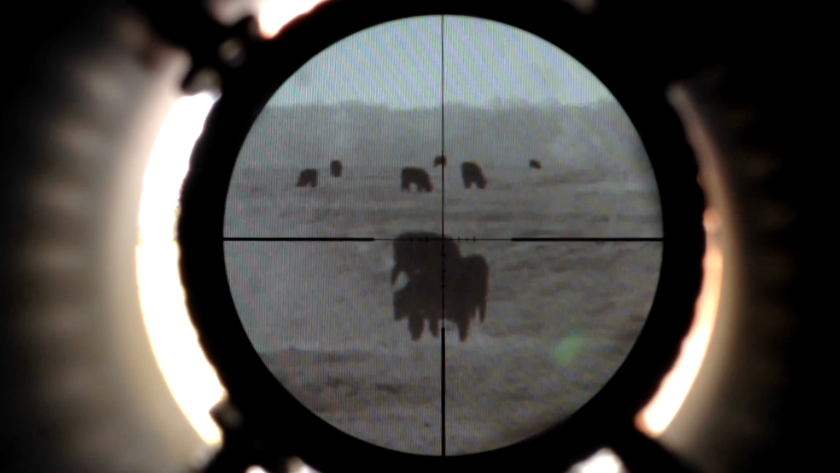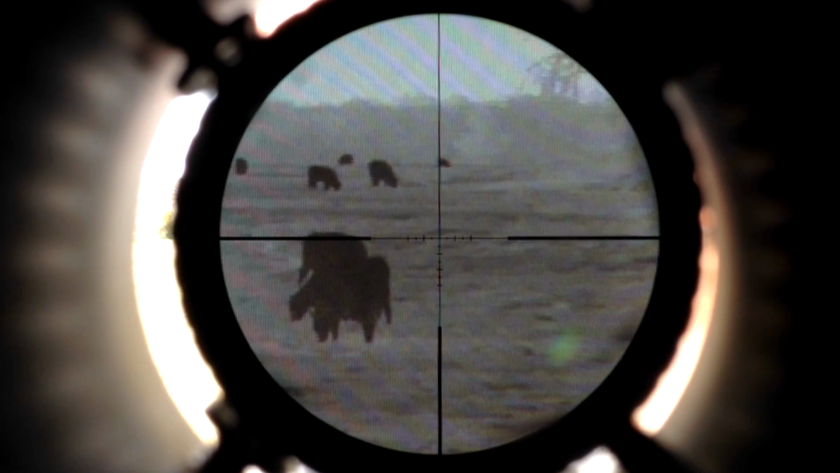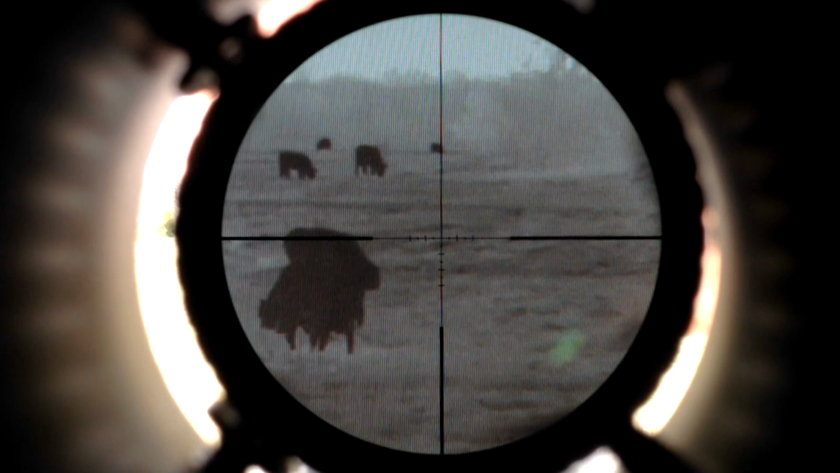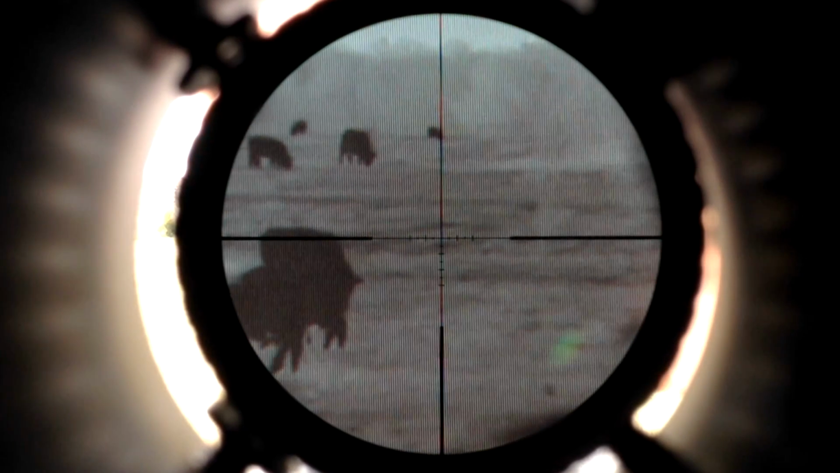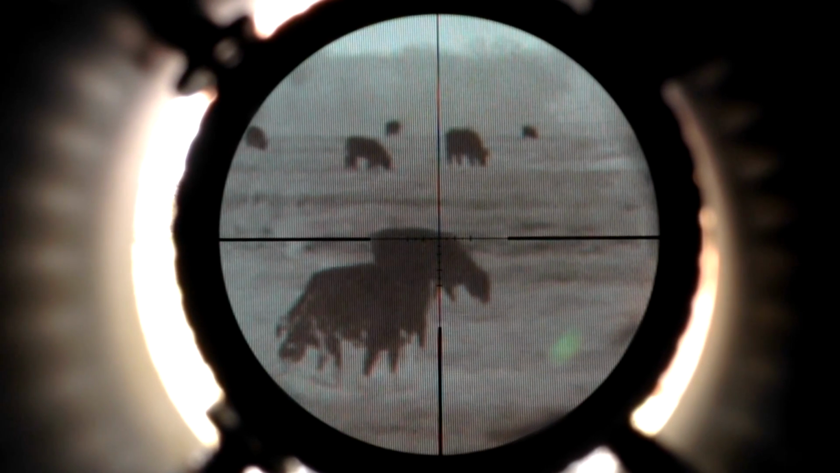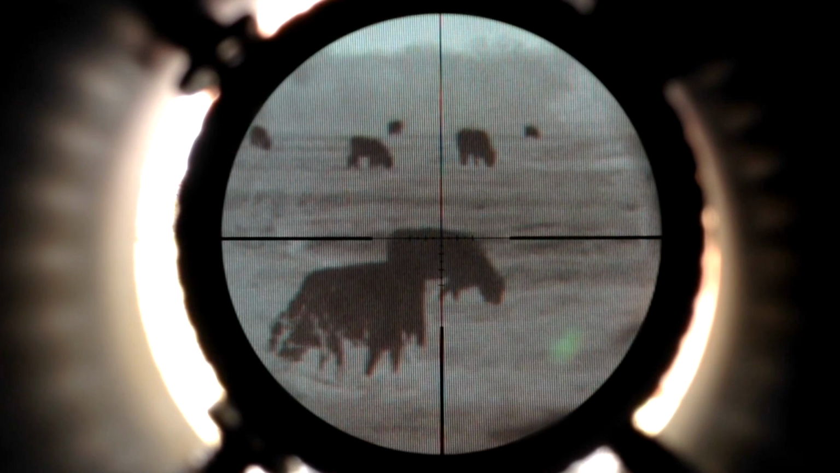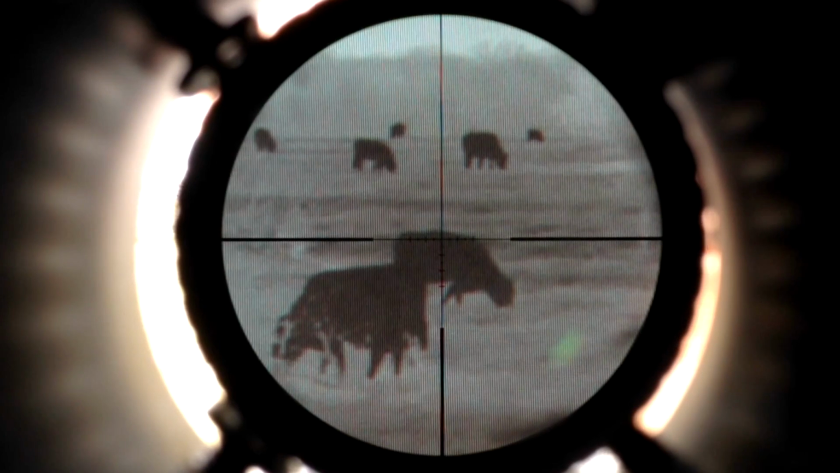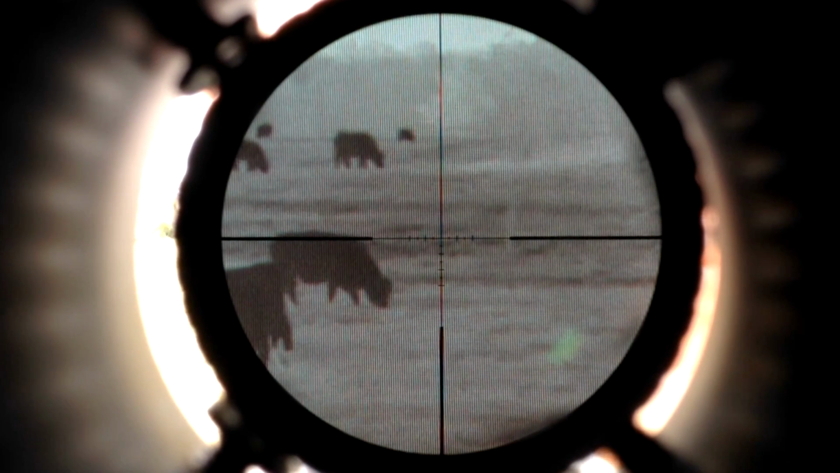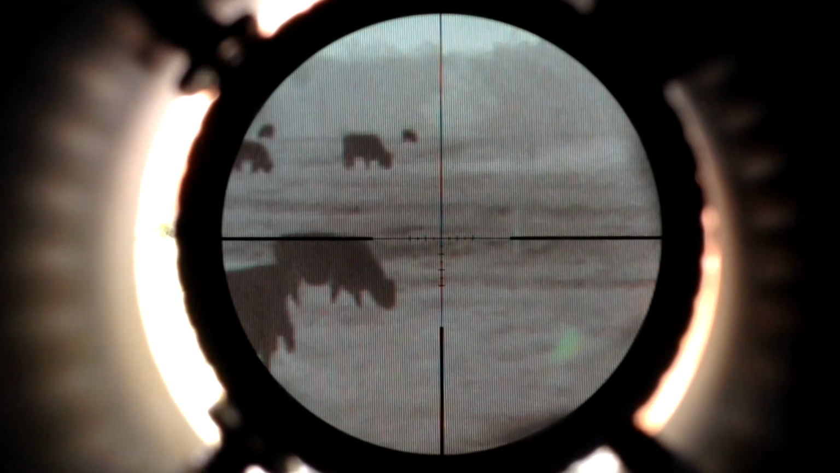Alright, the cow lined up right above the crosshairs. Again, he's 600, 700 yards away. The next farthest ones out here are somewhere between 400 and 500 yards. We're at 6x. So farthest one's away, 600 to 700 yards. Next one's up 400 to 500 yards.